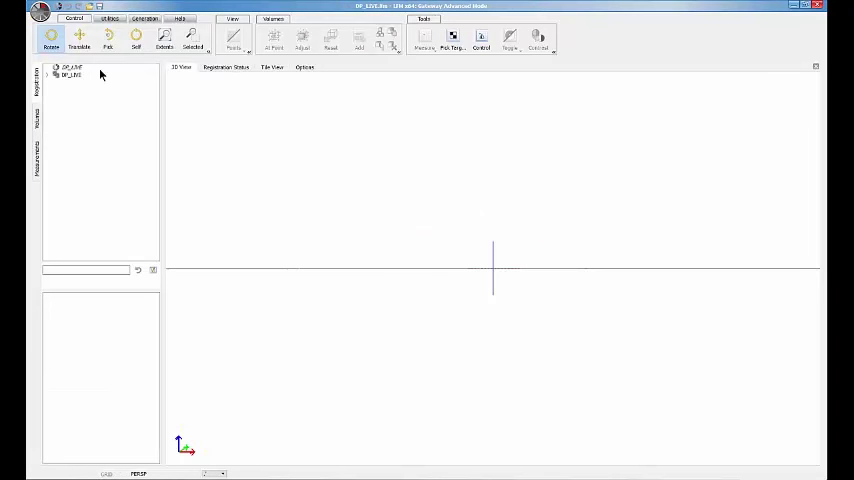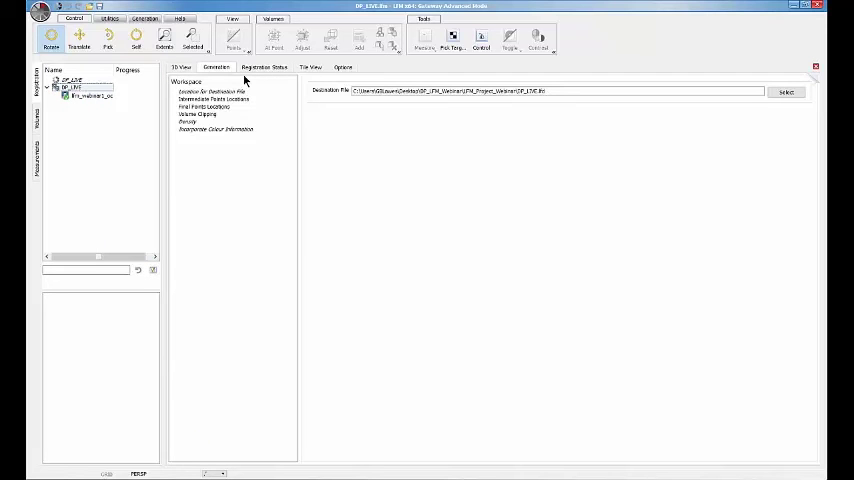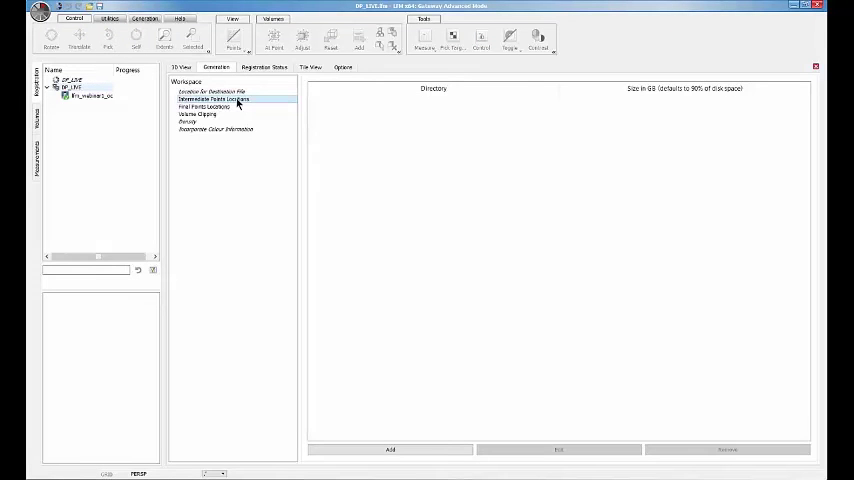Open Recent. Select the register group, right-click. Once again, we're going to set our generation settings. The first one is, where do I want to build that data set? By default, it defaults to my project.